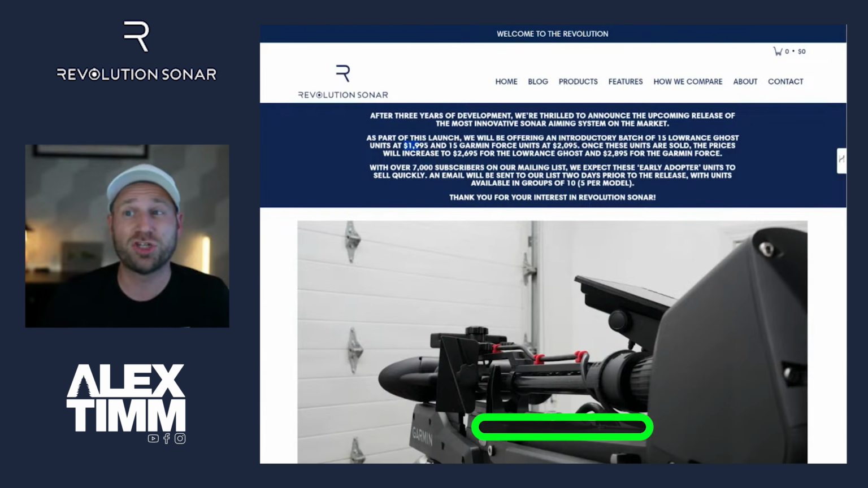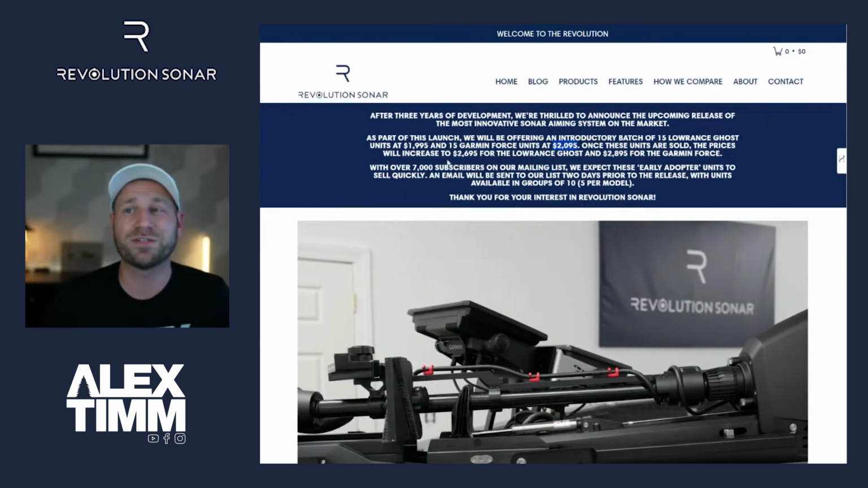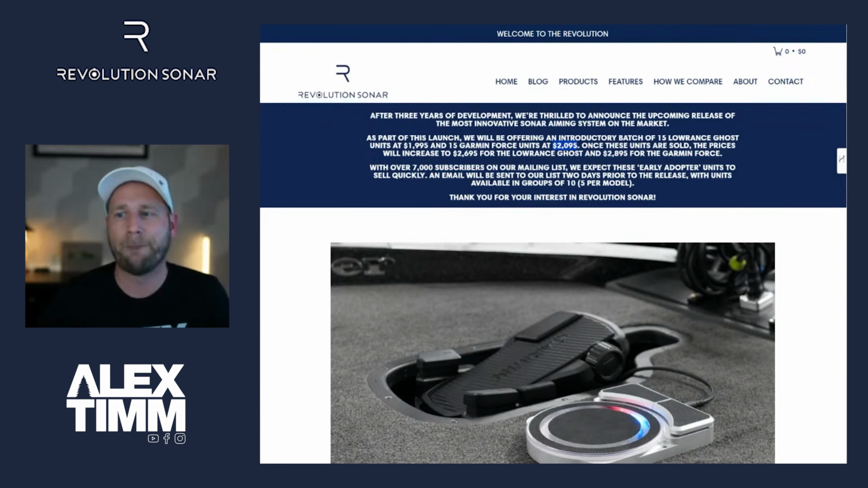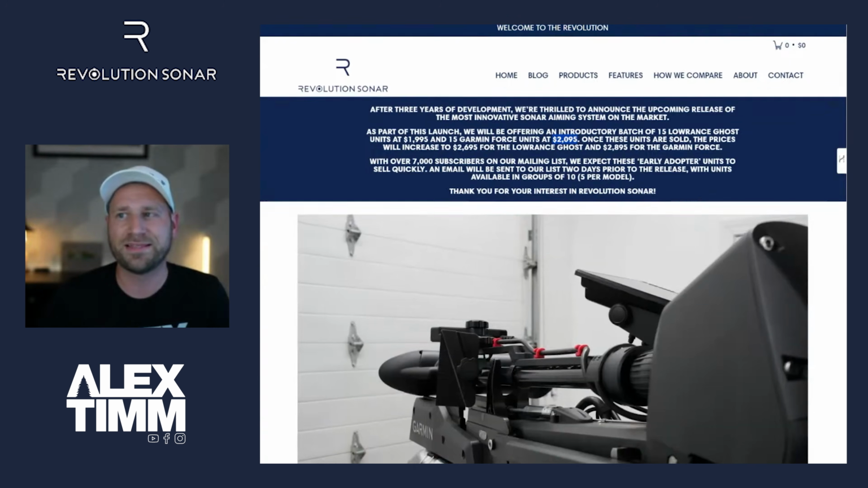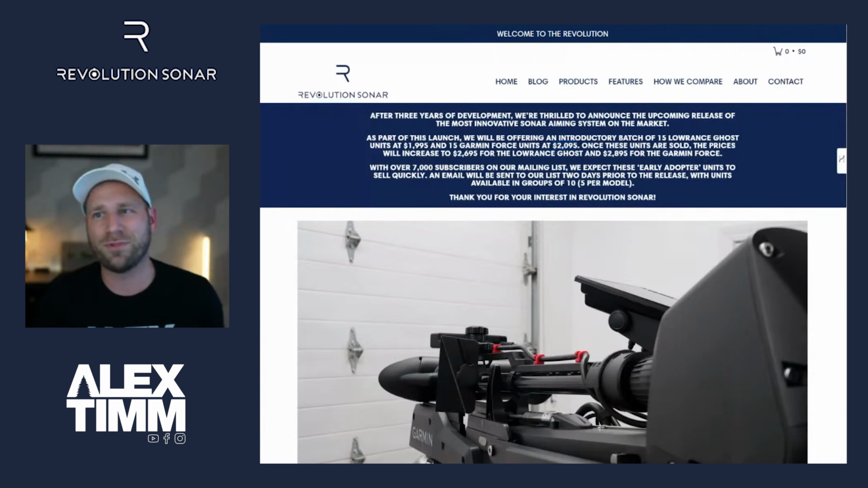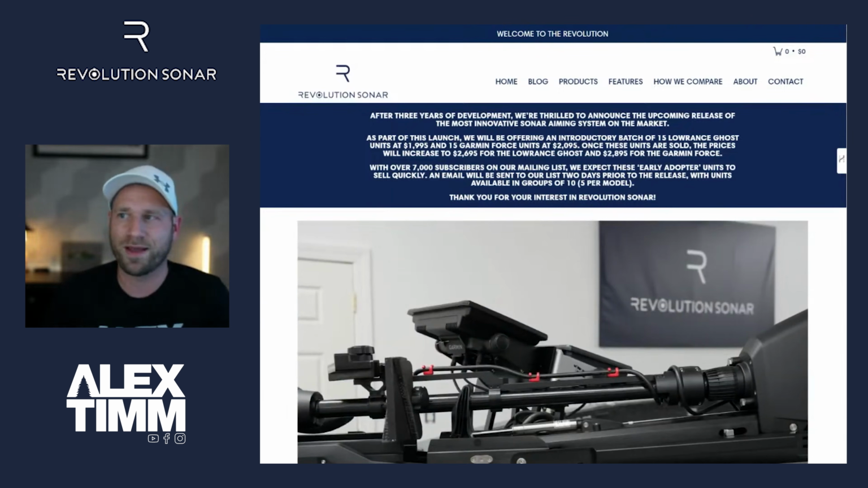For the Ghost, it's a $2,000 upgrade to get, and for the Garmin Force, it's $2,100. Once those 15 units are sold, the prices will increase, but up to $2,700 for the Lowrance Ghost and $2,900 for the Force. My personal opinion is this is pricing themselves out of the market, but who knows? If they only get 10 or 15 at a time, maybe that will work for them because they're not necessarily looking for thousands and thousands of sales a month would be my guess at this price point.